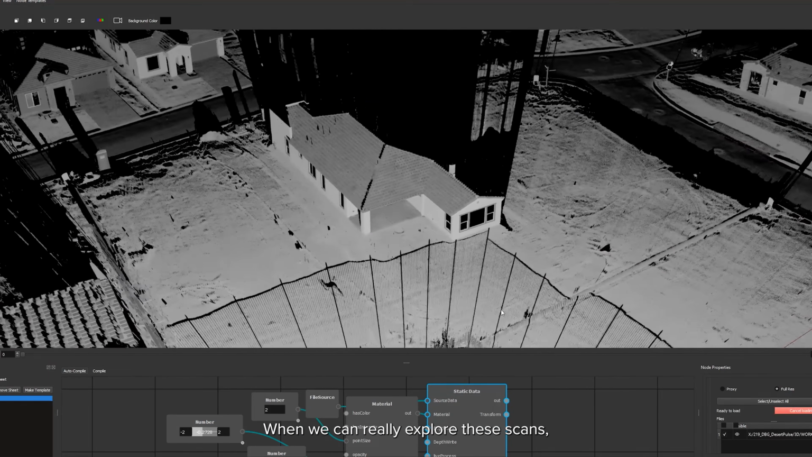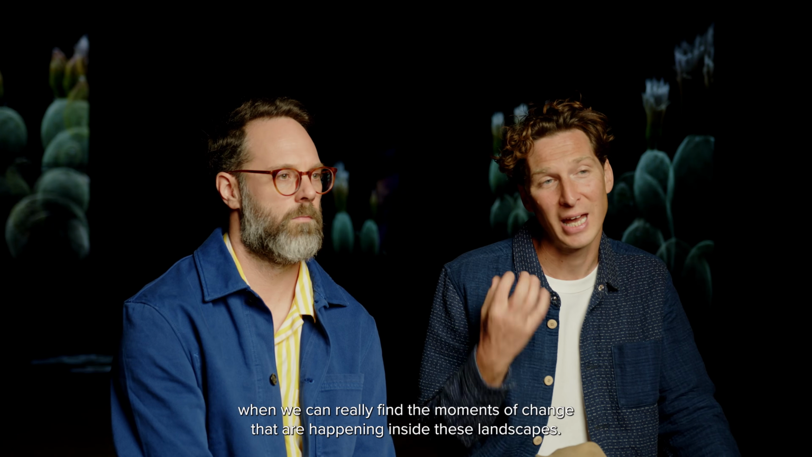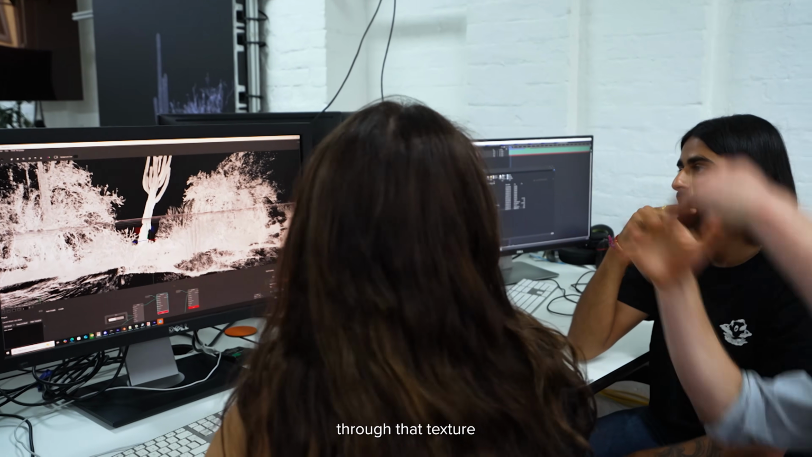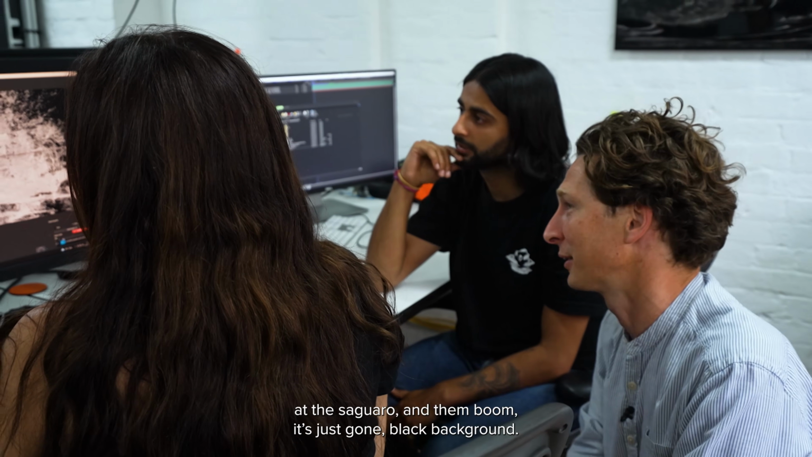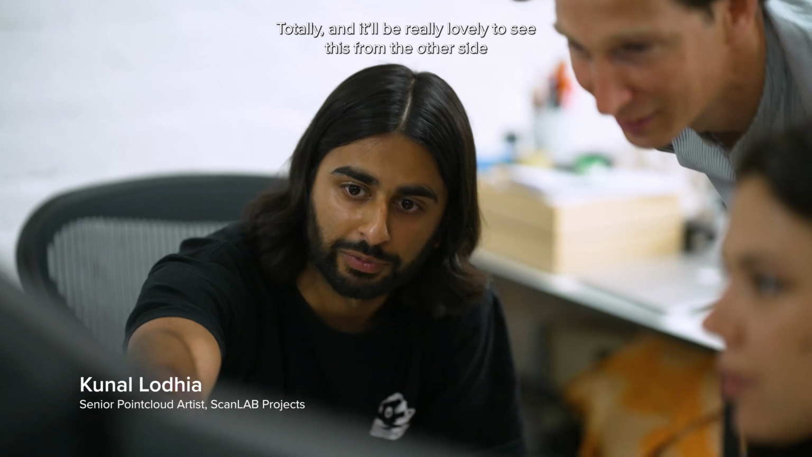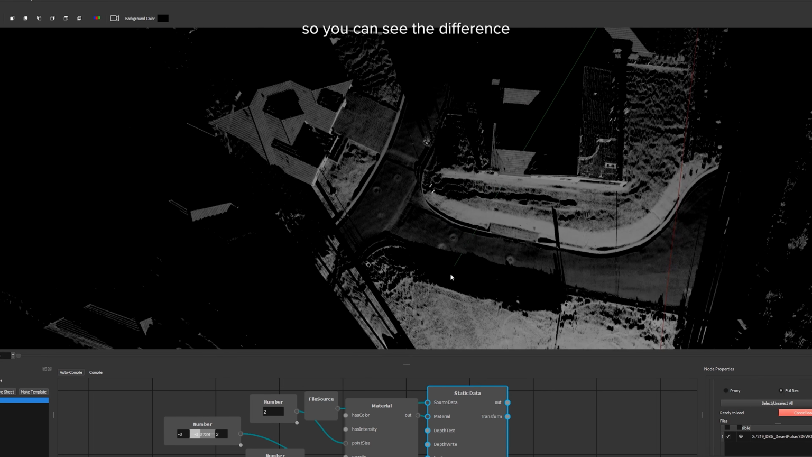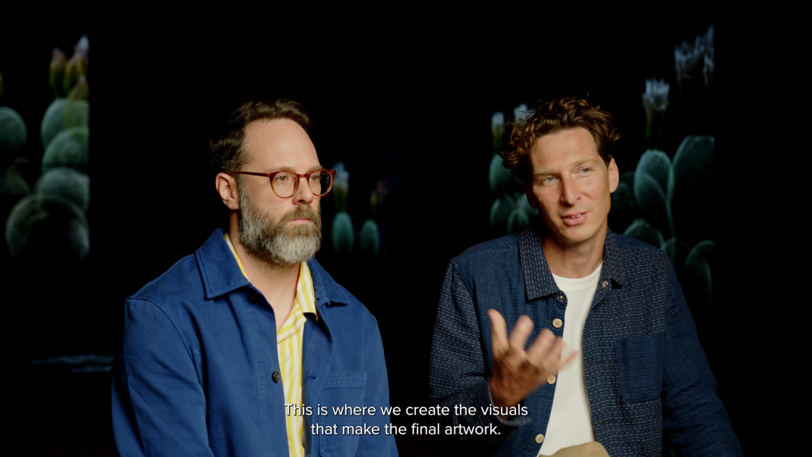When we can really explore these scans, when we can really find the moments of change that are happening inside these landscapes. Because imagine that you're looking through that texture at the saguaro and then boom, it's just gone in your black background. Totally, and it would be really lovely to see this from the other side with the desert in the background. Could be quite interesting also a perspective from above, so you can see the difference from the desert and the built. This is where we create the visuals that make the final artwork.